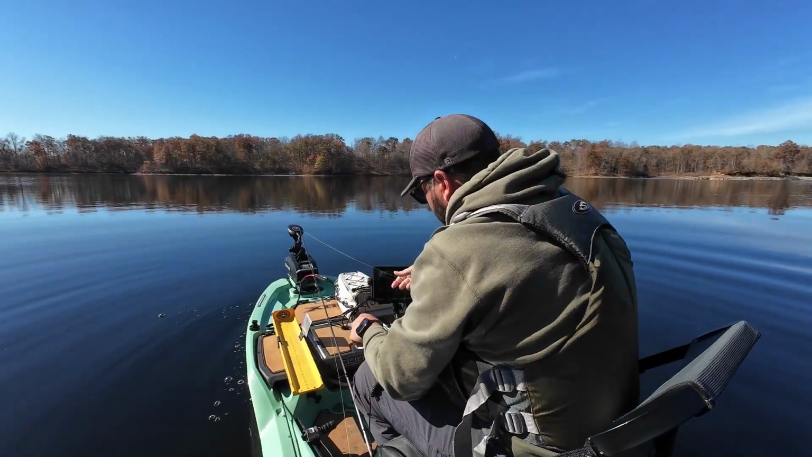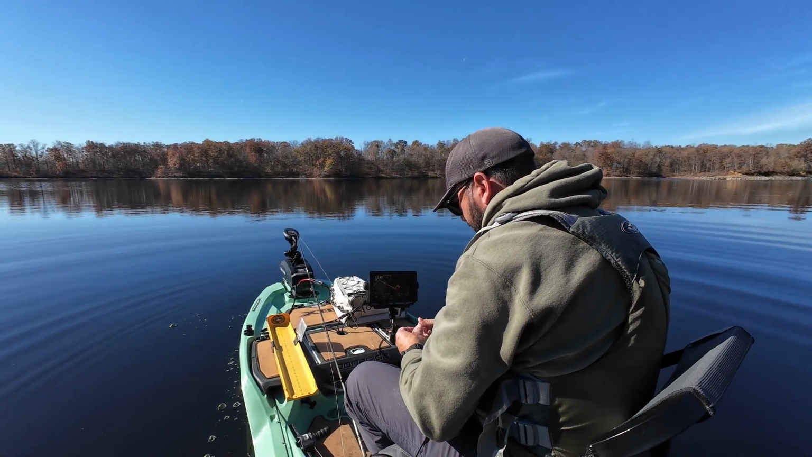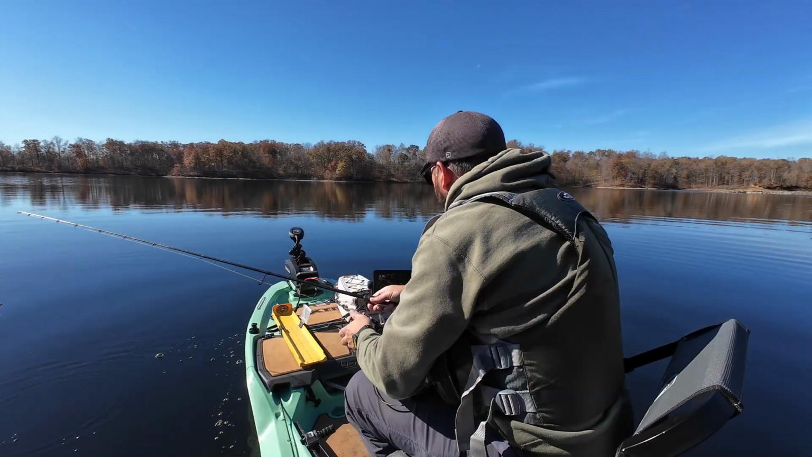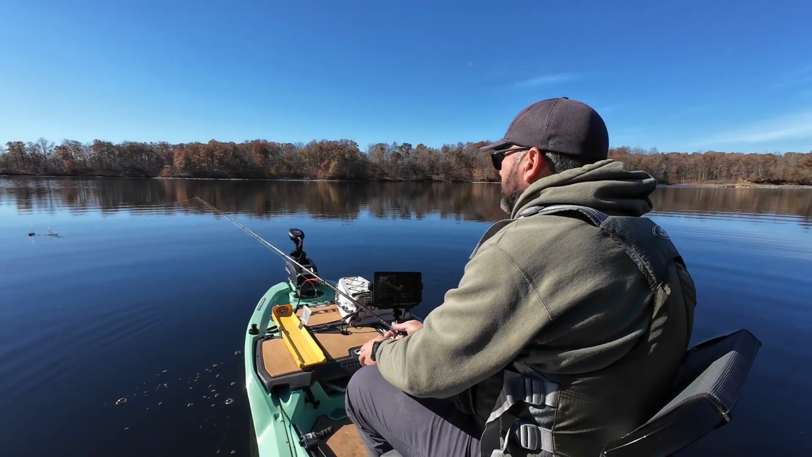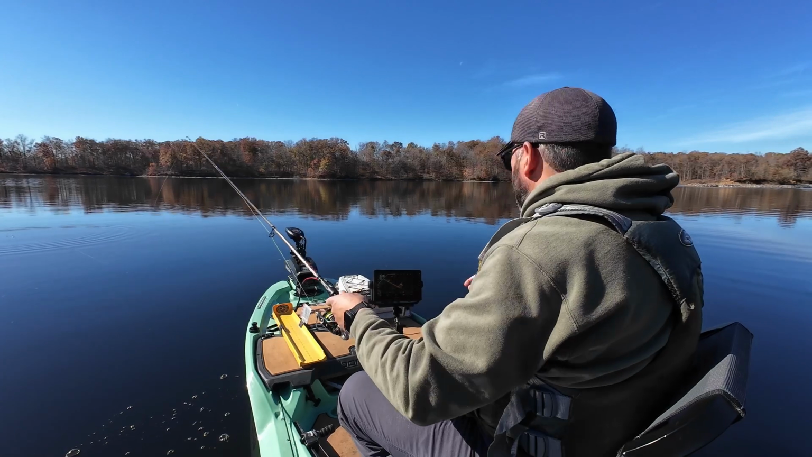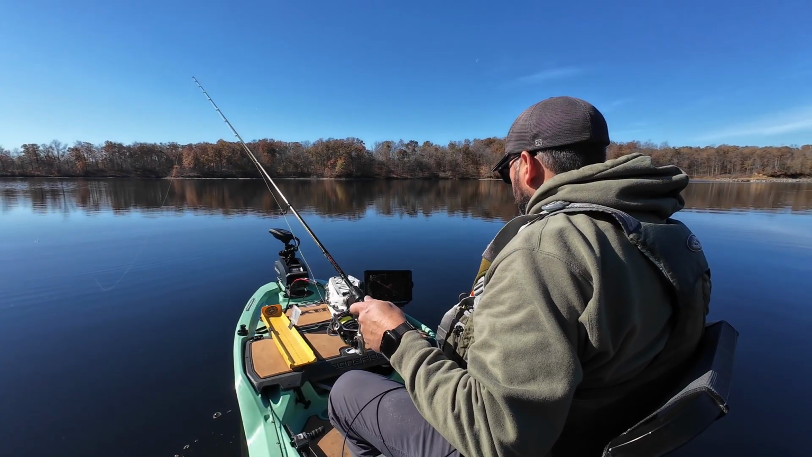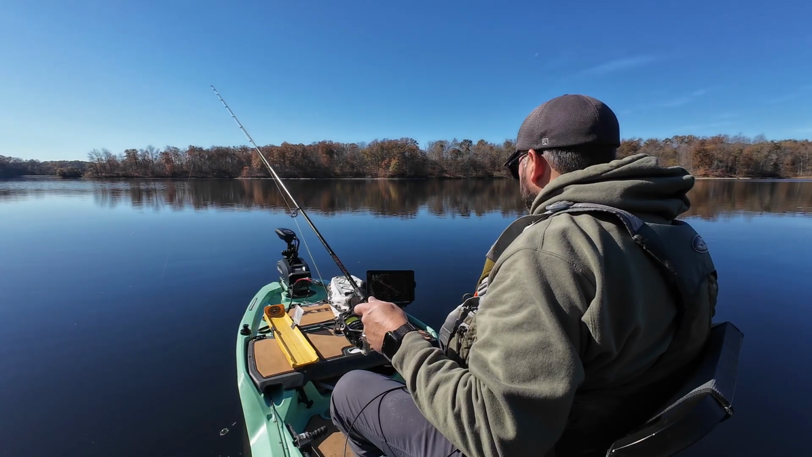Man, this is fun. I didn't actually see that one on scope, but what I did do is I was able to cast in the right spot. There's a couple of structures here, and that fish was between them, I think. So really just trying to figure out the casting distance and how to line it up. It has not been the easiest thing to learn so far, but you know, that's why we're here. We're here to practice and get better.